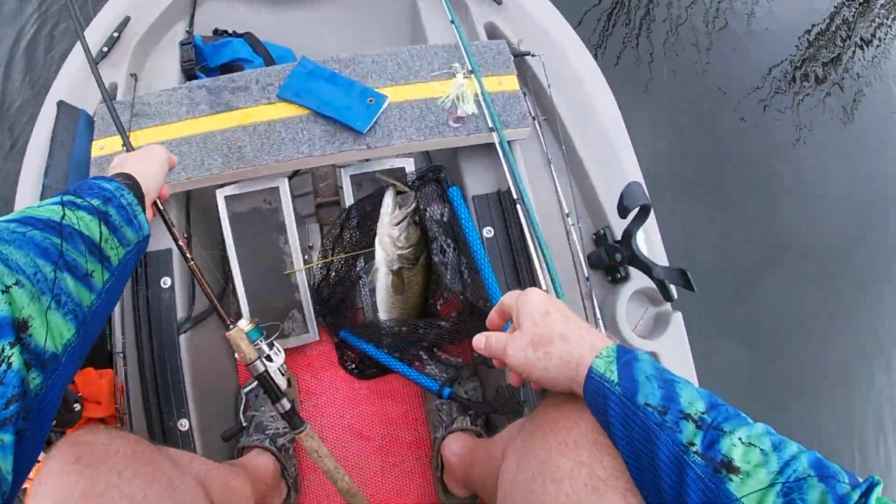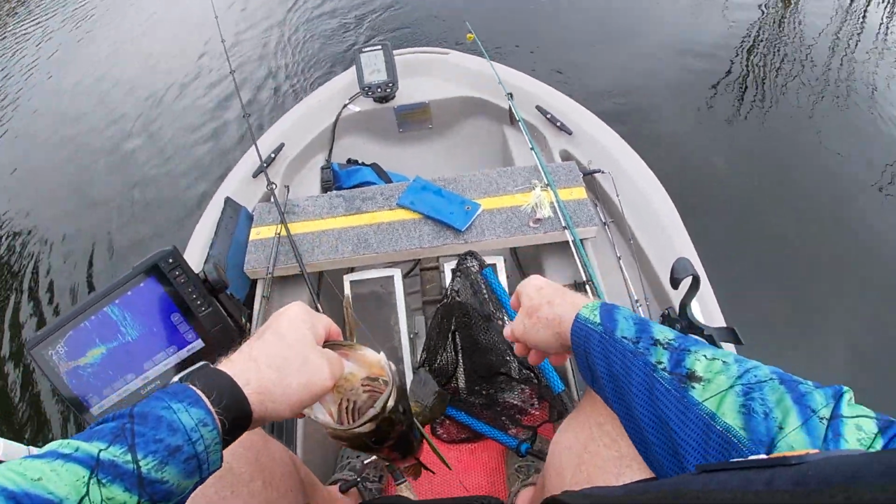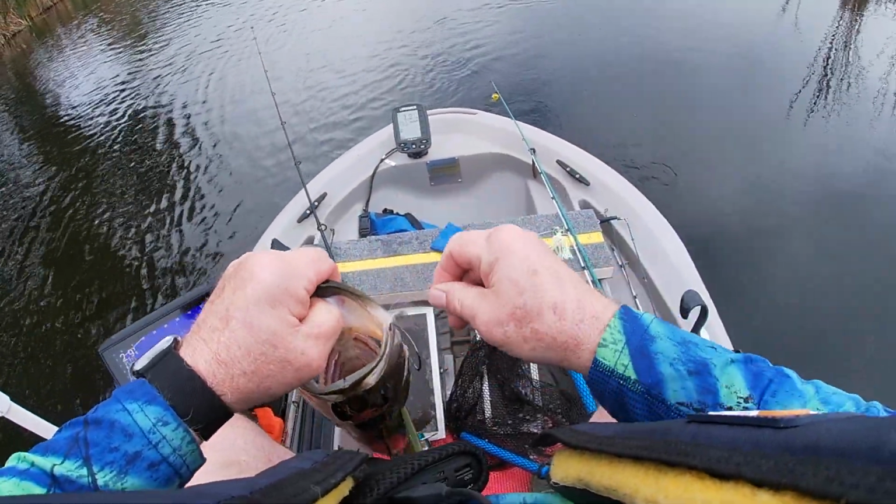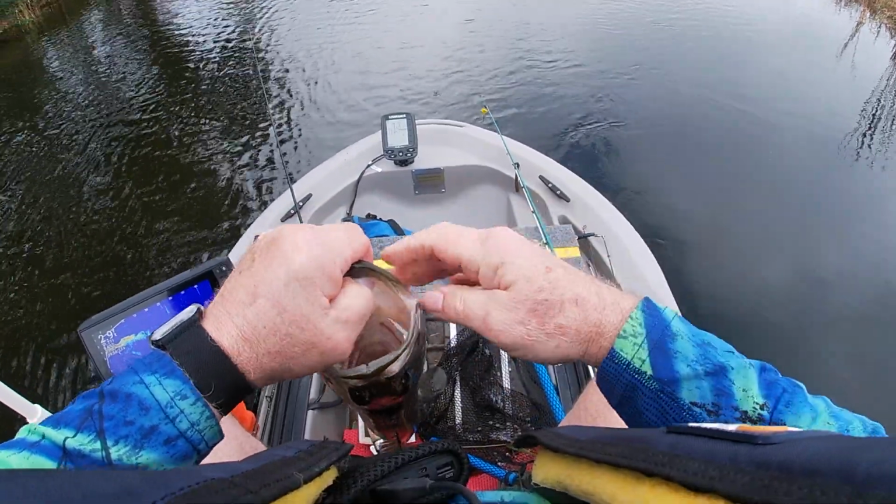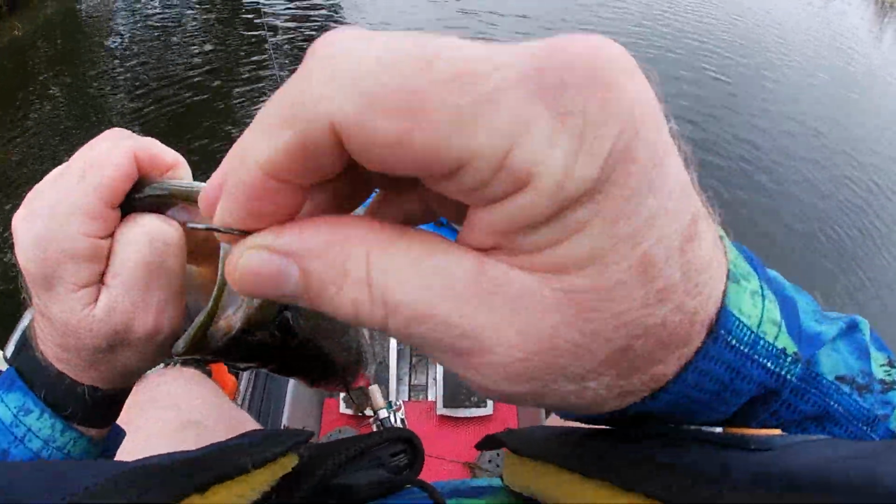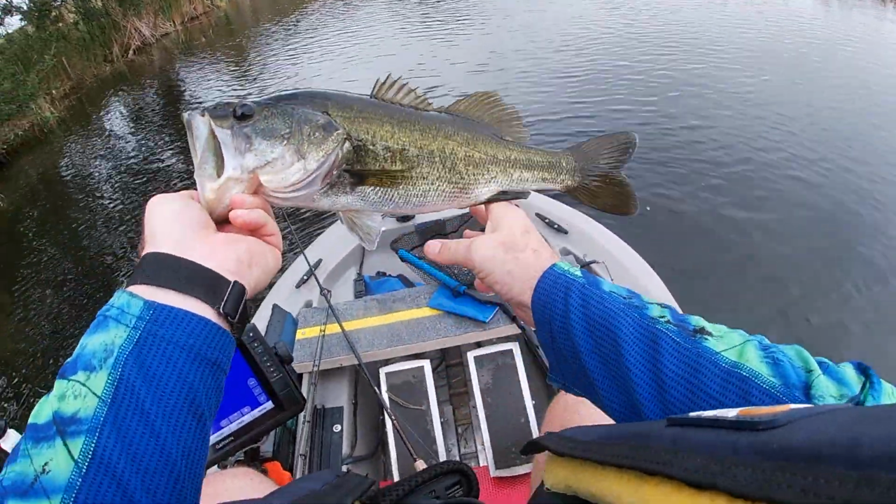Went through his lip and then caught the hook on the outside of his mouth and he got caught on the weeds. All right. Calm down. I'll get you out in a second here. There we go. Nice fish.